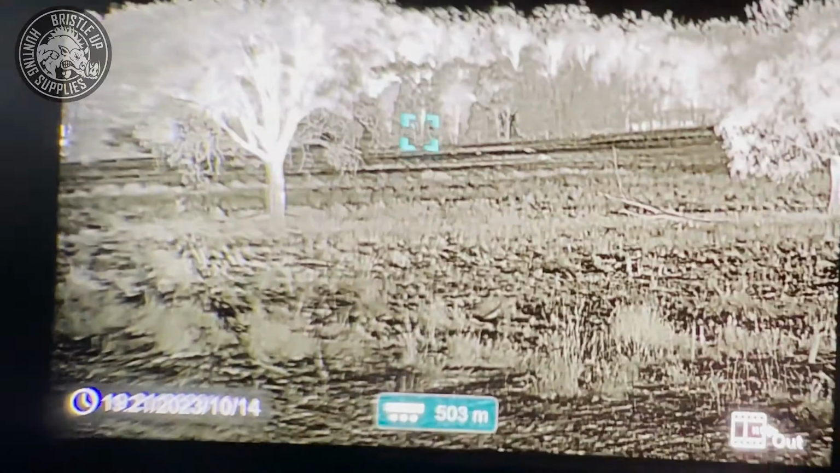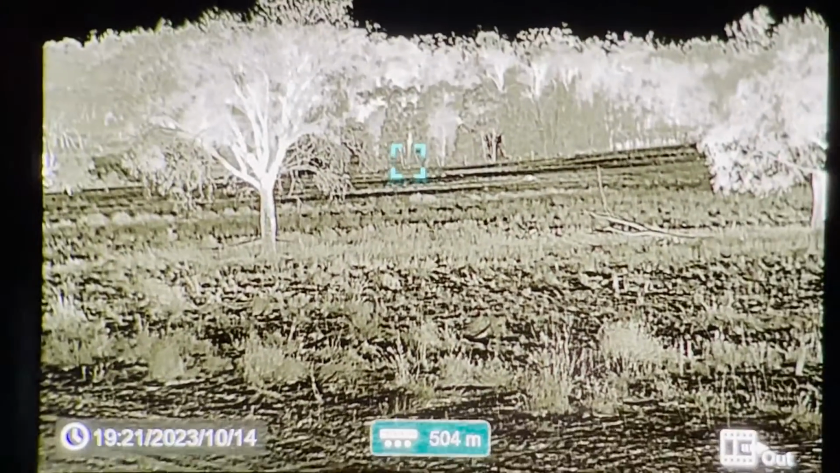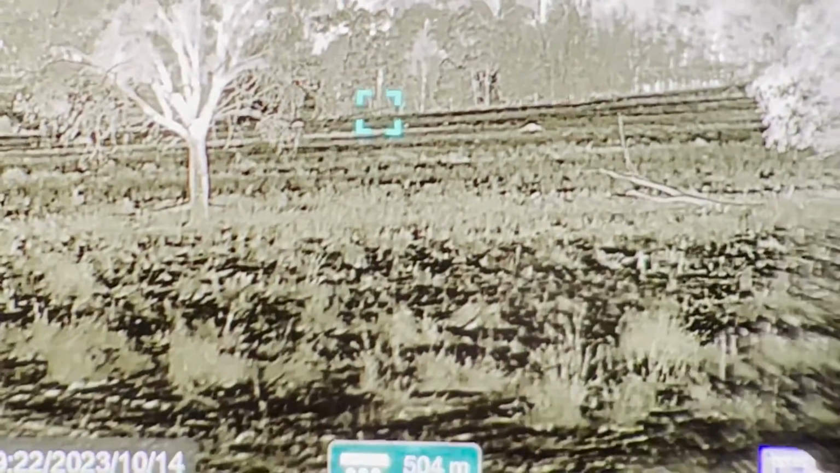Well, let's have a look to see the quality through the thermal. All right, so this is the quality through the thermal. As you can see, it's pretty comparable to what we were seeing on the monitor. So I'd have to say that the image quality on the monitor is as good or very close to what you actually see through it. It's hard to record that and replicate it through a camera, but from my own eyes, that's what I can say. So once again, taking the image quality of the grass here and that tree, and we'll go back inside.